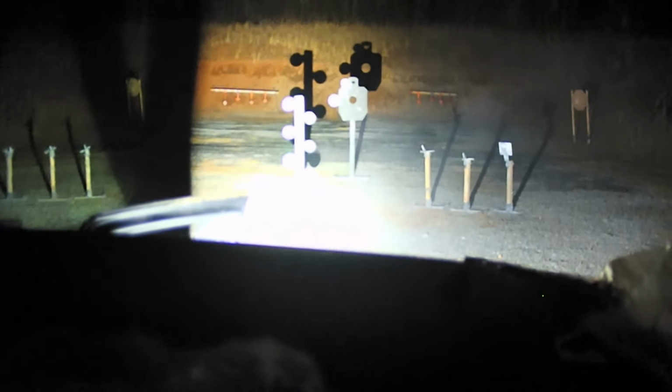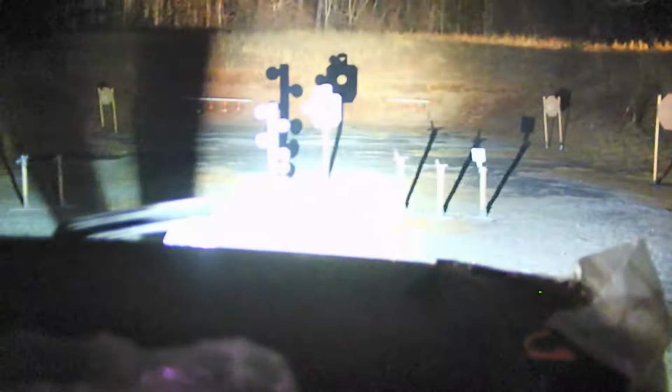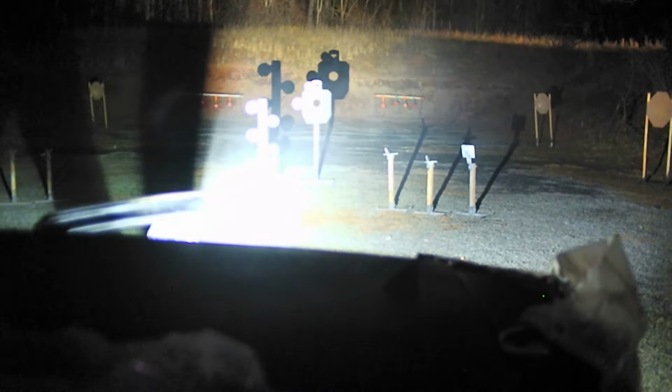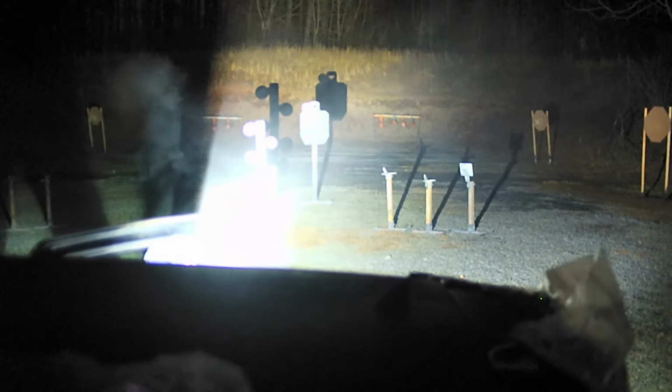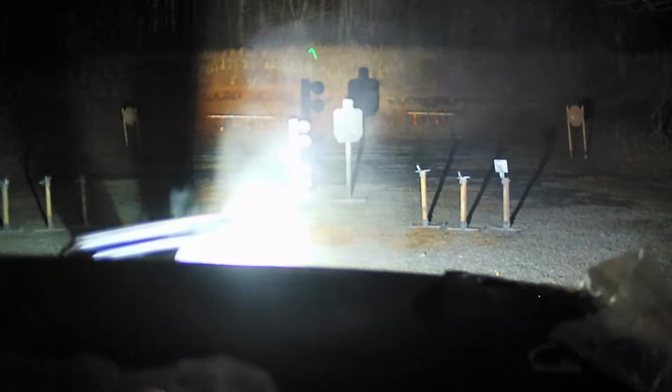And as you can see, this small little light from Amazon is throwing out way more brilliance than my 14 or 15-year-old TLR1. I guess that's just chalked up to the advance of technology. And you can see there, using the laser, he does get the hits. Two on the tree. Eventually. It's not zeroed perfect, but it's darn close.